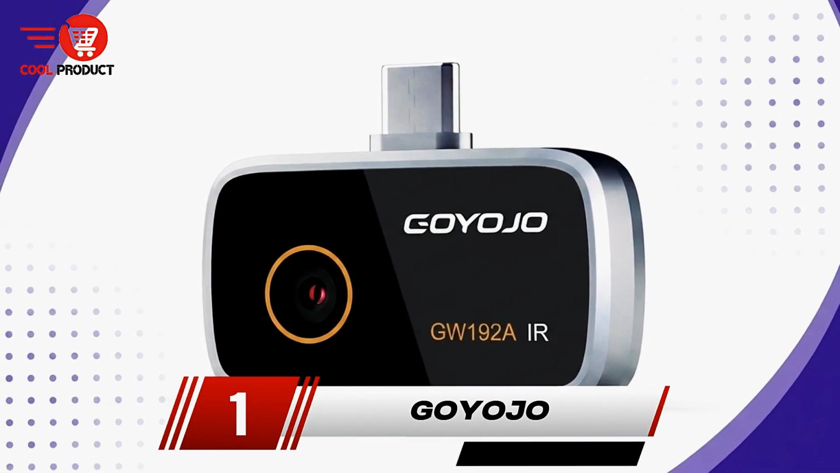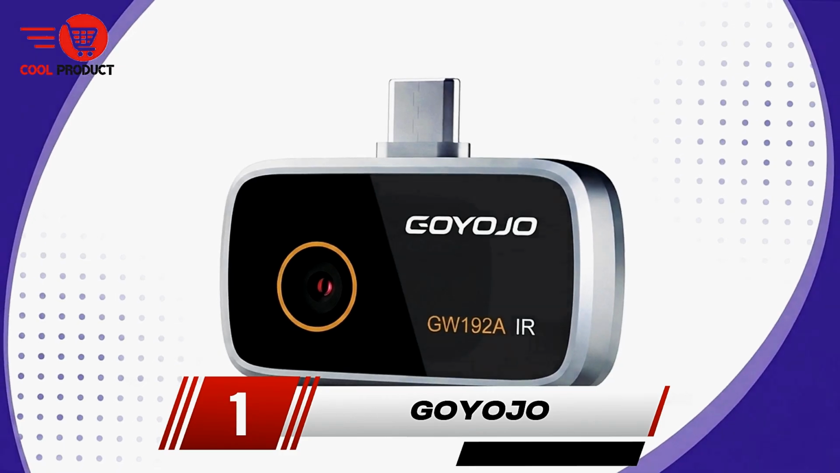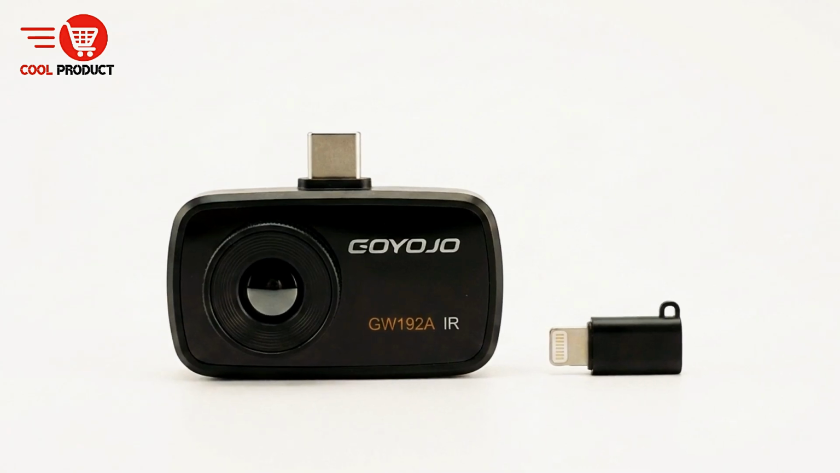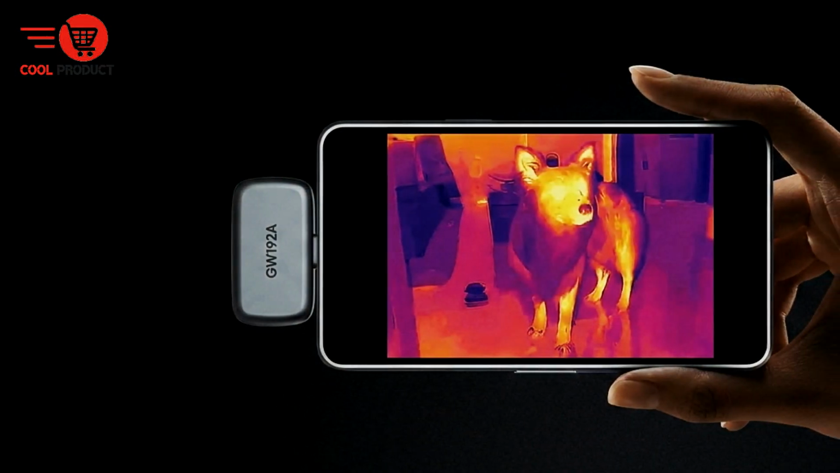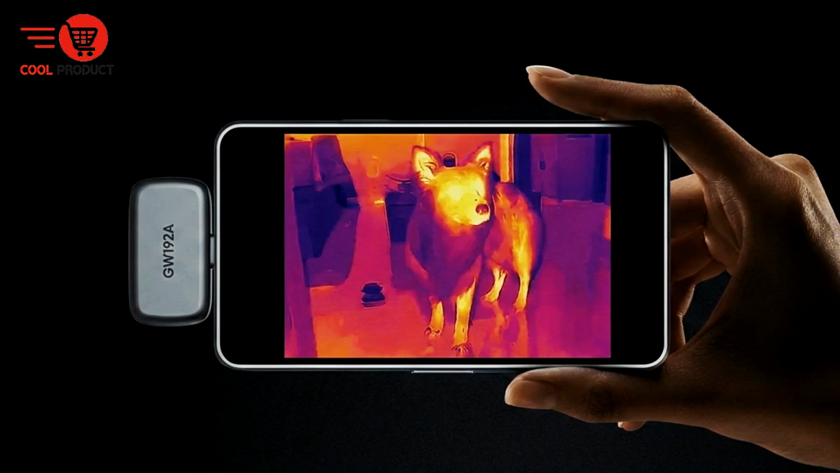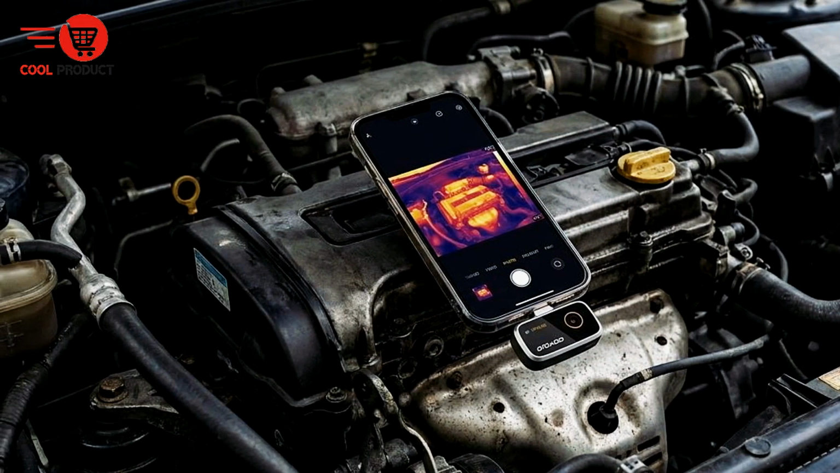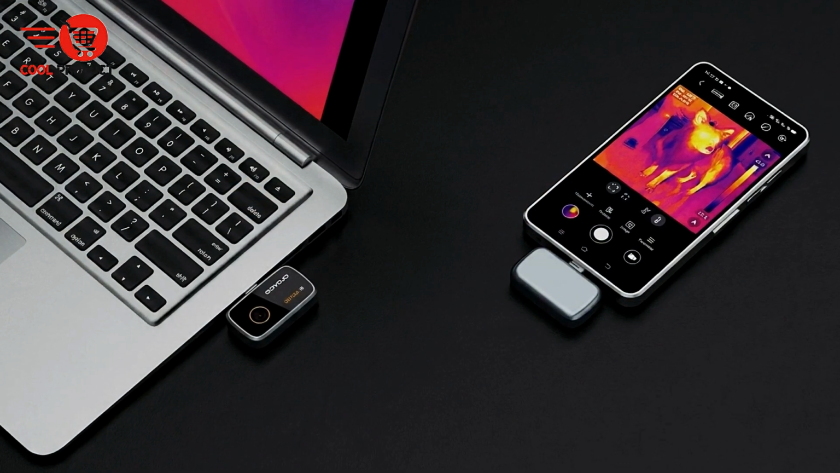And finally, our top pick, the Goyojo Type-C Infrared Thermal Imager. The Goyojo GW192A Type-C Infrared Thermal Imager is a compact thermal camera designed to turn your Android phone into a powerful inspection tool. By simply connecting it through the Type-C port, your smartphone becomes a real-time thermographic camera, ready to detect heat patterns for repair and maintenance work.